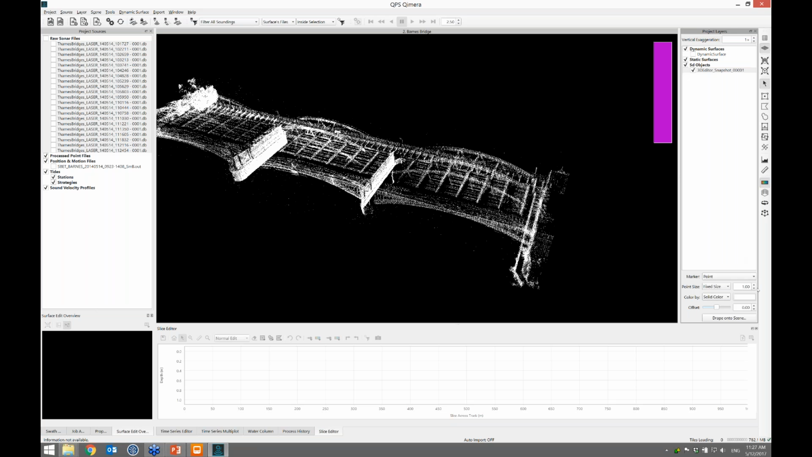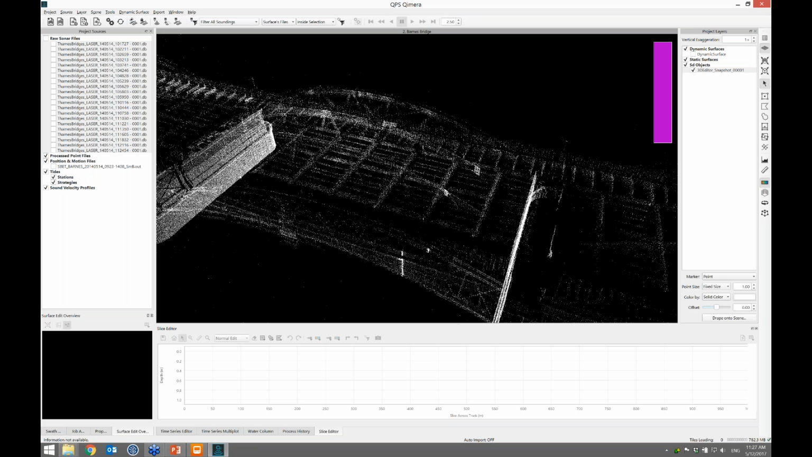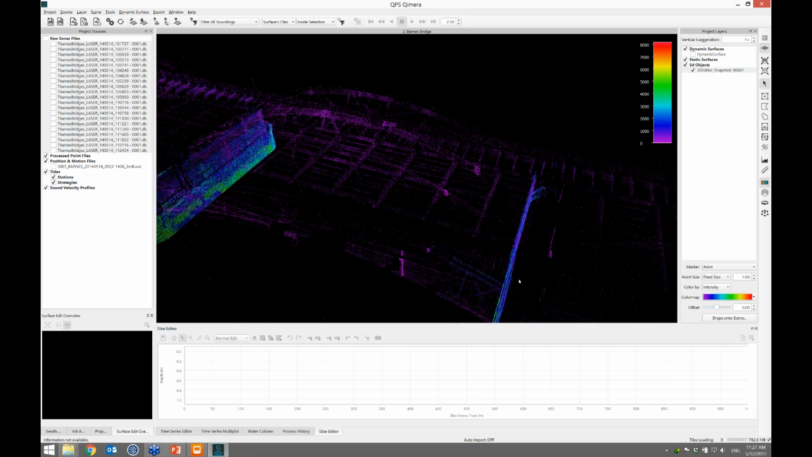So we have a few minutes for a couple of questions, Duncan, if there are any. Yeah, one of the questions was, can you color the points by intensity? I've answered that yes, you can. And then another question was, can the intensity be exported out with the snapshot? The intensity, let's see here, color by intensity.